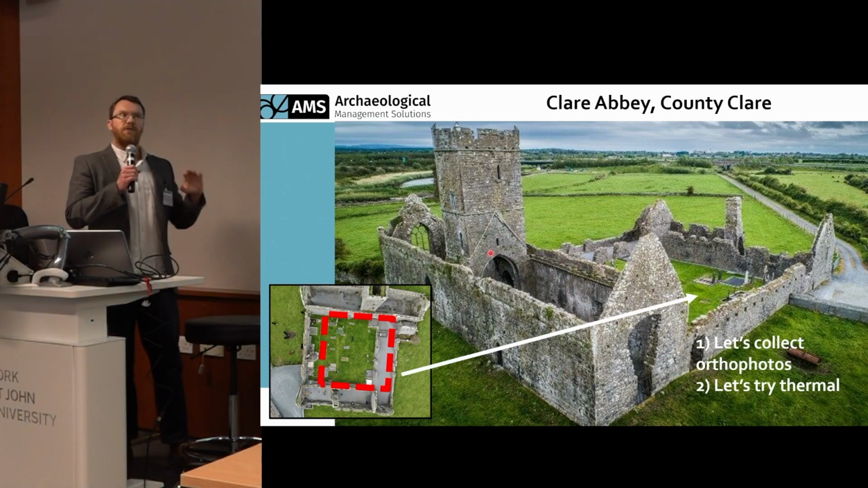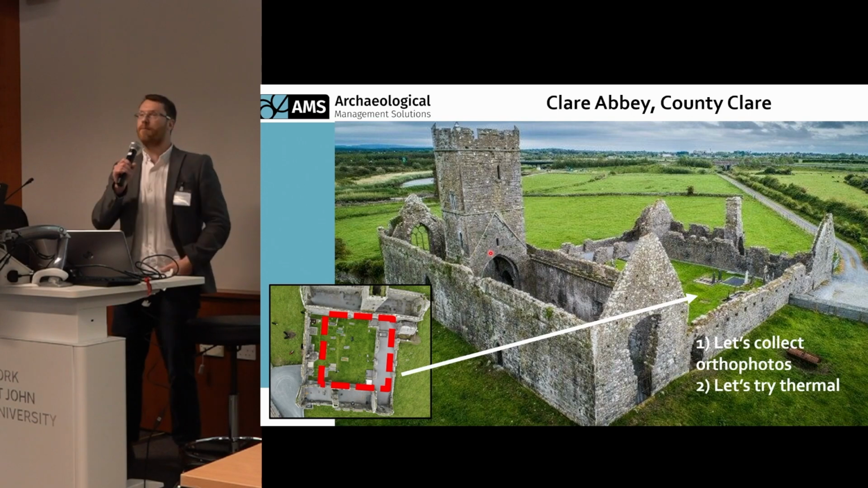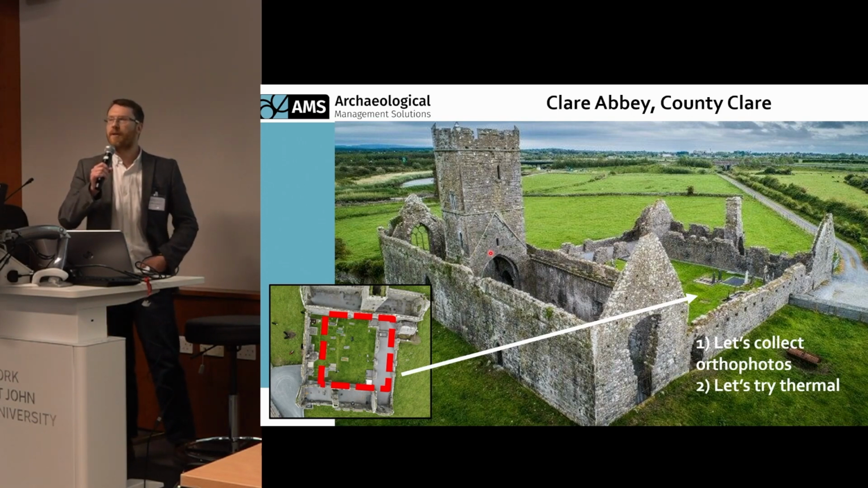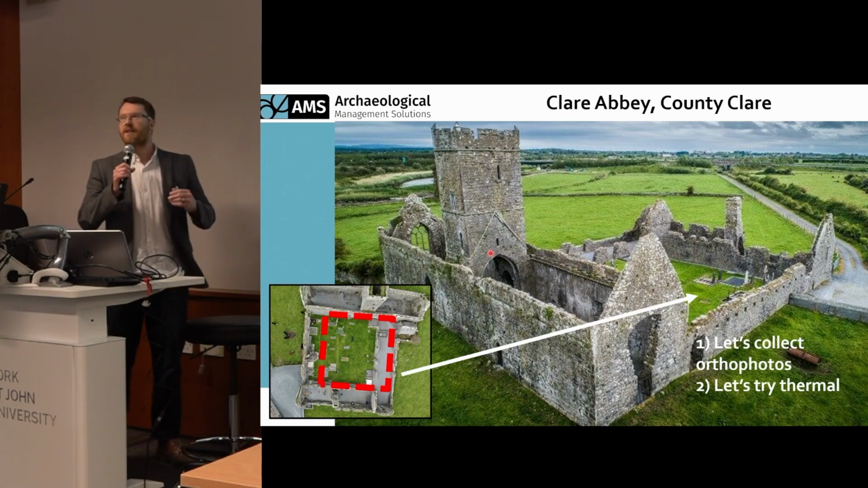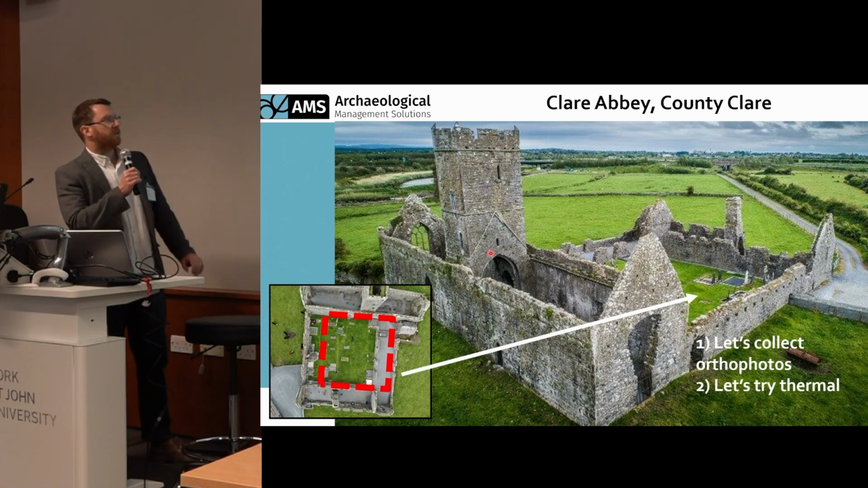Less so on the thermal, so I'm just introducing a few slides here before I hand over to my tech bro, Liamóg. I suppose we'd describe him as an early career researcher. He's been looking for the first time in Ireland at the use of thermal imagery and applying that to archaeology, and done a lot of work on that. I've basically seen that as an opportunity to solve a few issues. So the bulk of the talk is going to be with Liamóg.